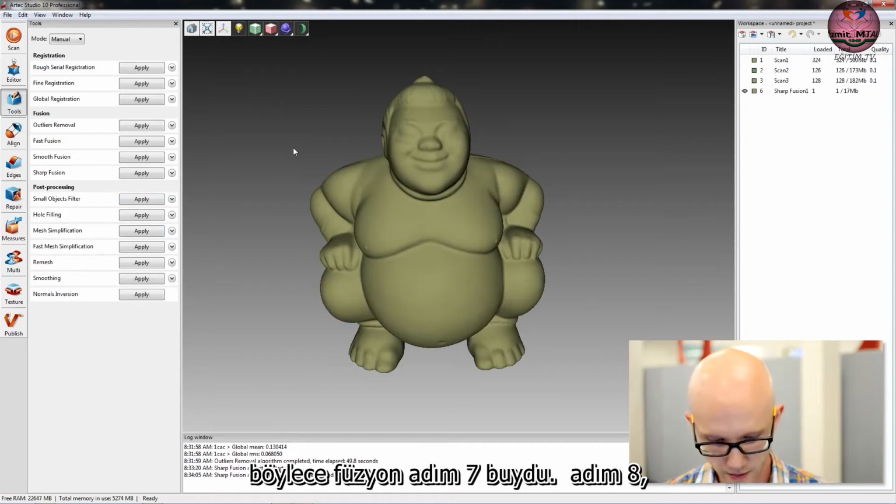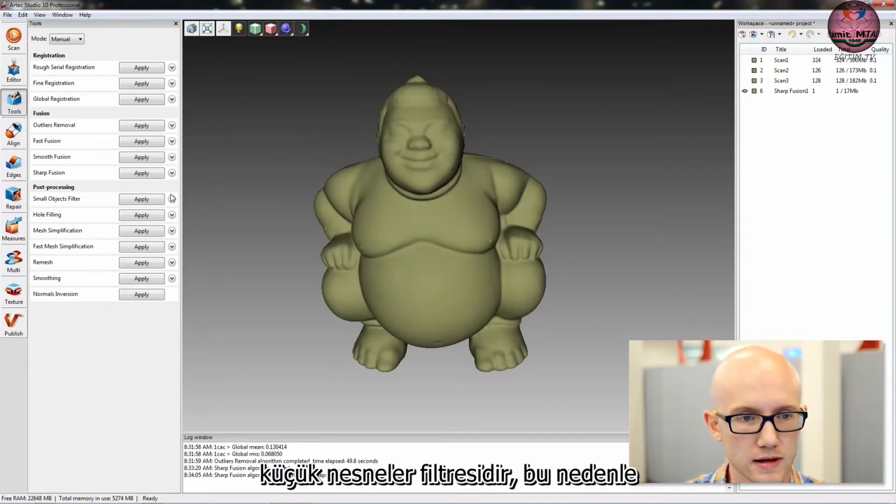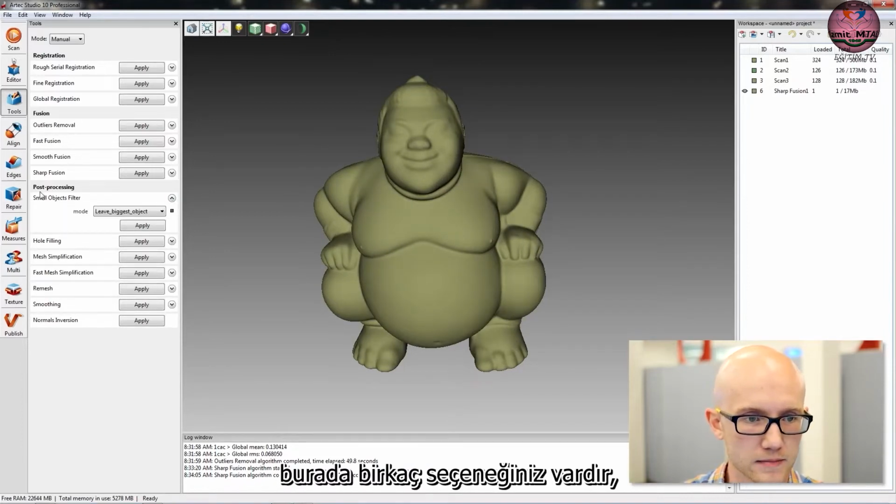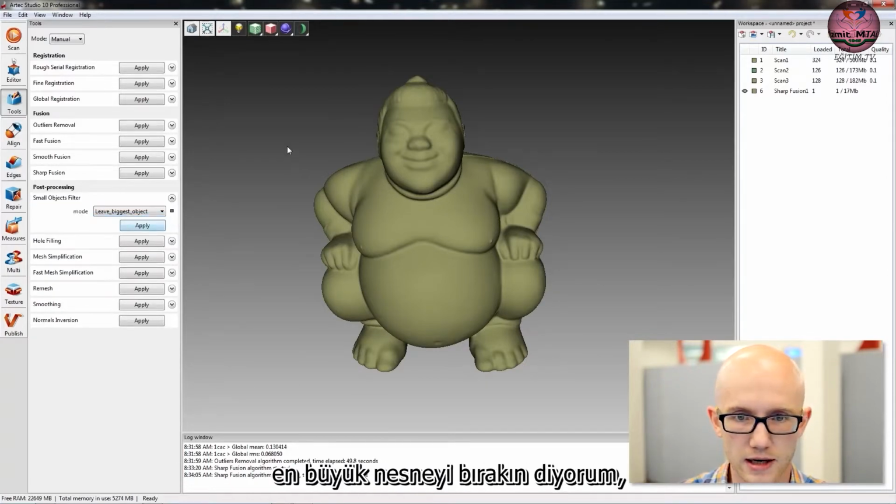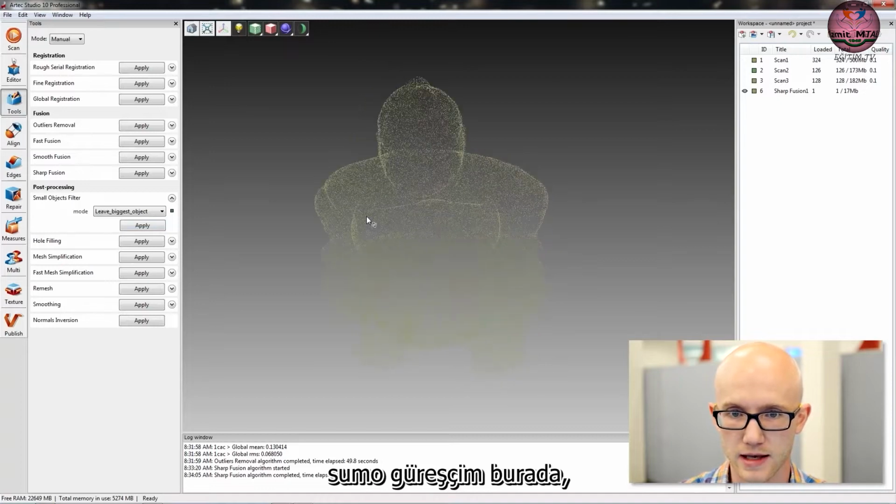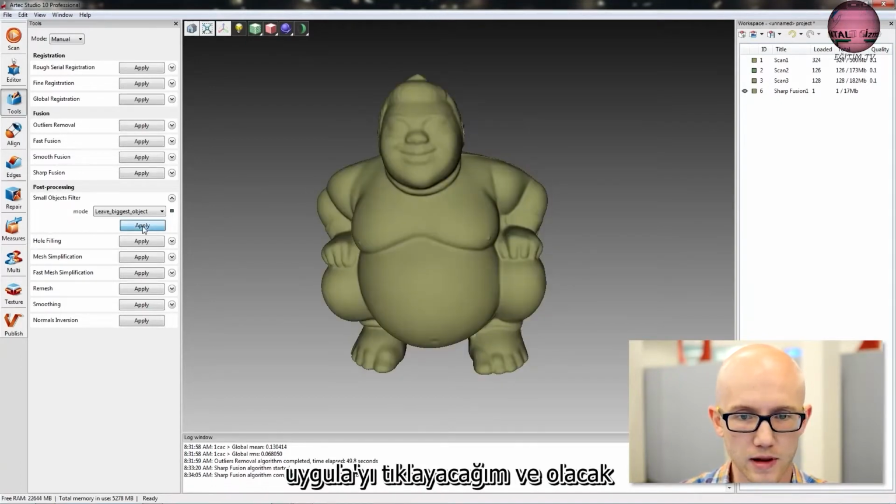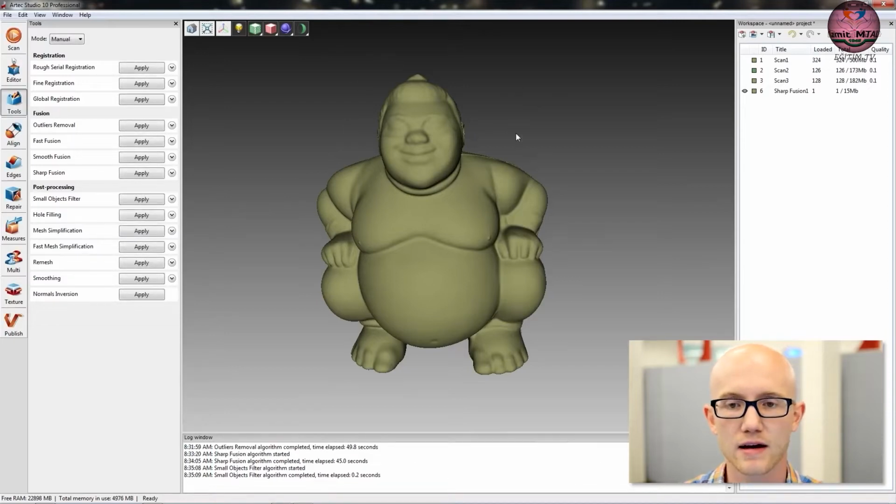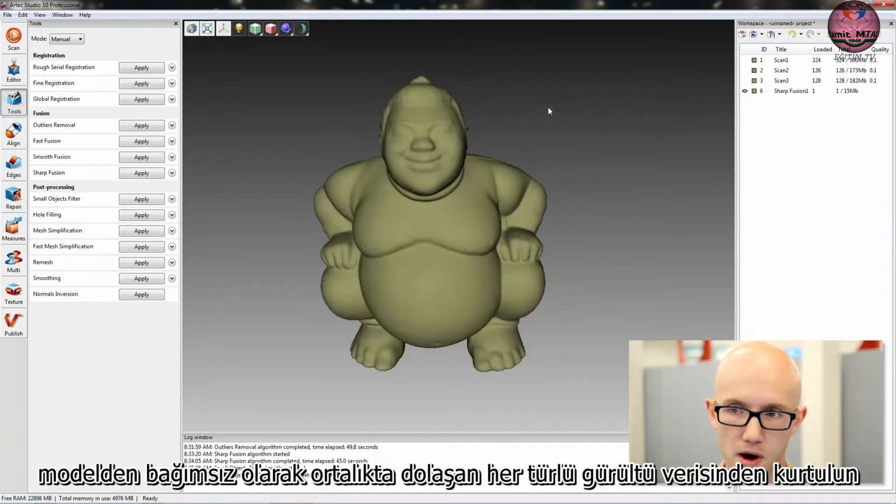All right, so that was fusion, step 7. Step 8 is small objects filter. So you have a couple options here. You can filter by threshold. For the most part, I say leave the largest object, which is going to leave, in this case, my sumo wrestler here. I'm going to click apply, and it will get rid of any kind of noise data that was left over from the fusion that was floating around detached from the model.